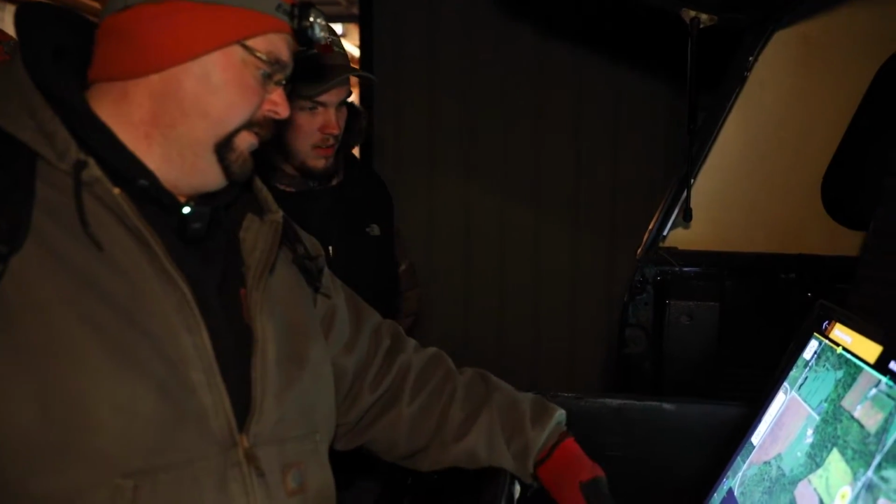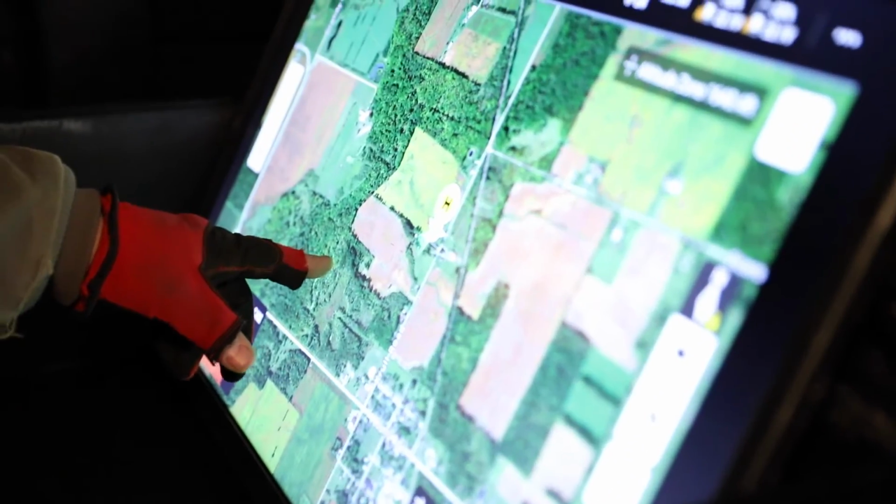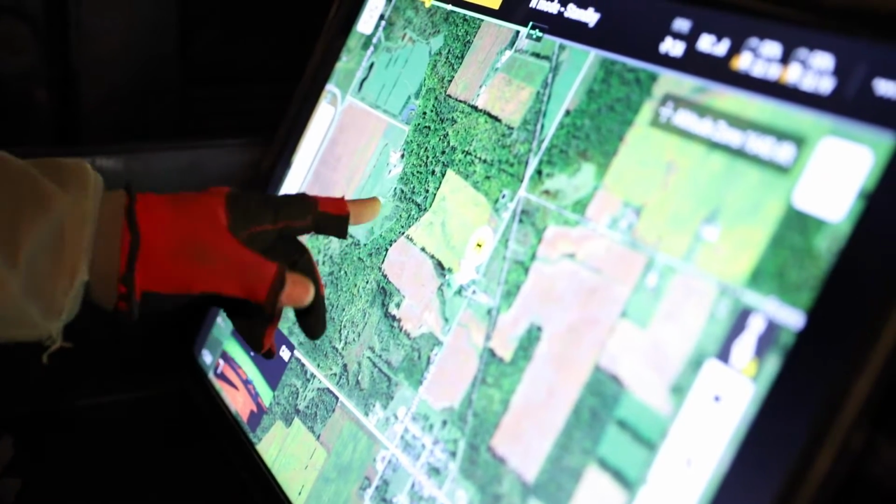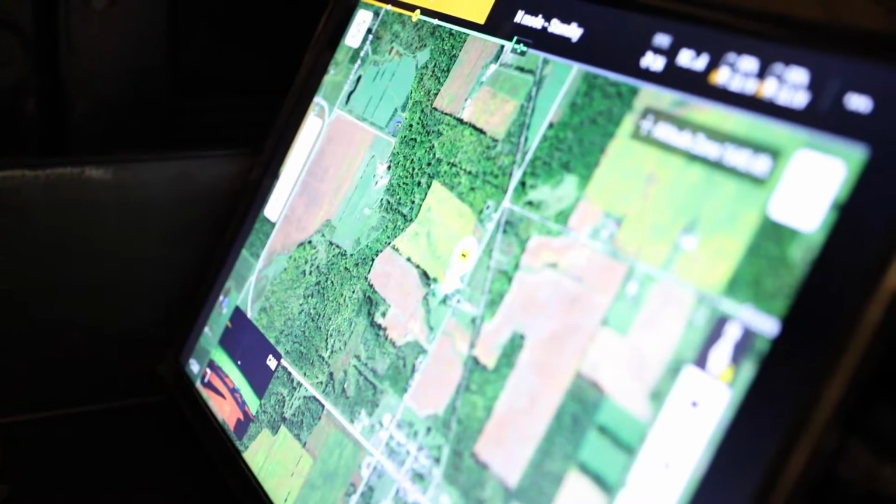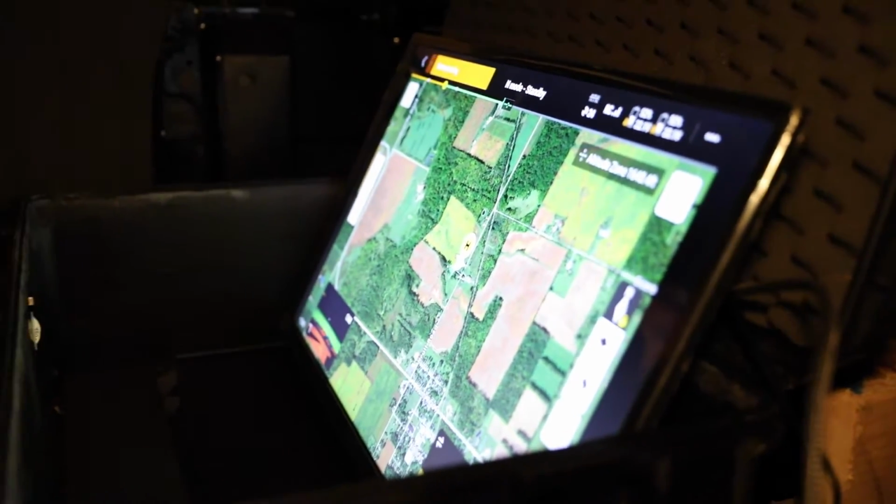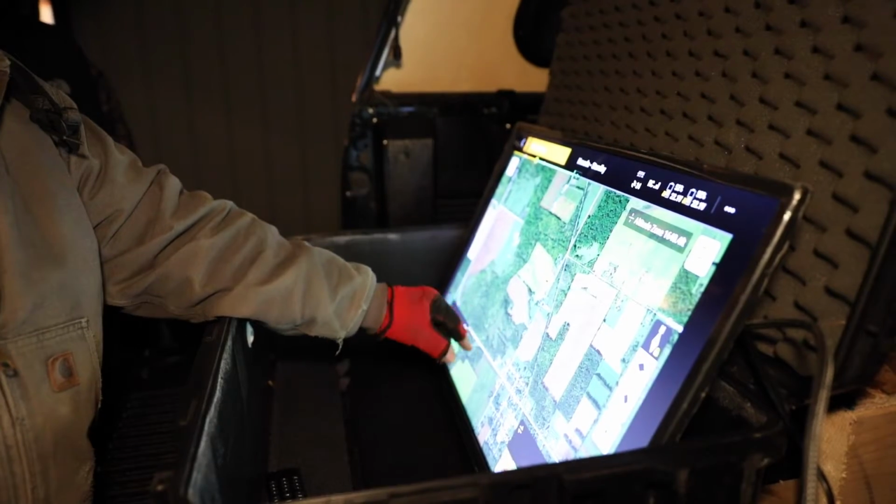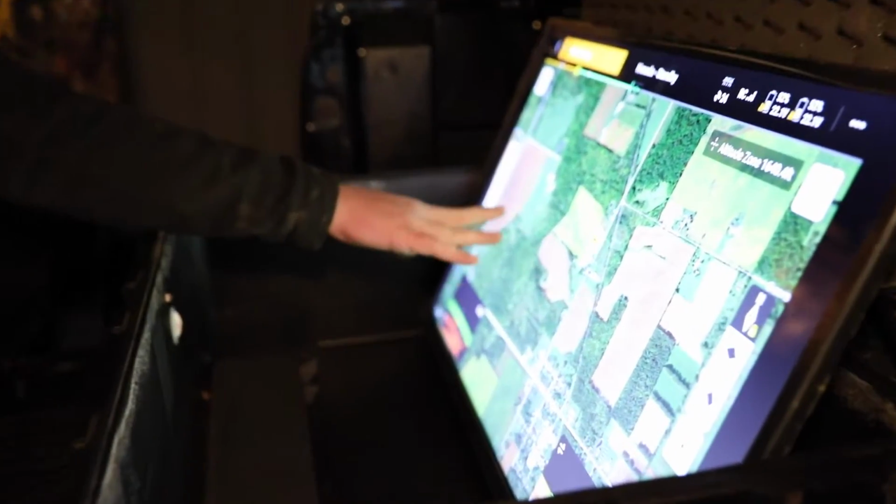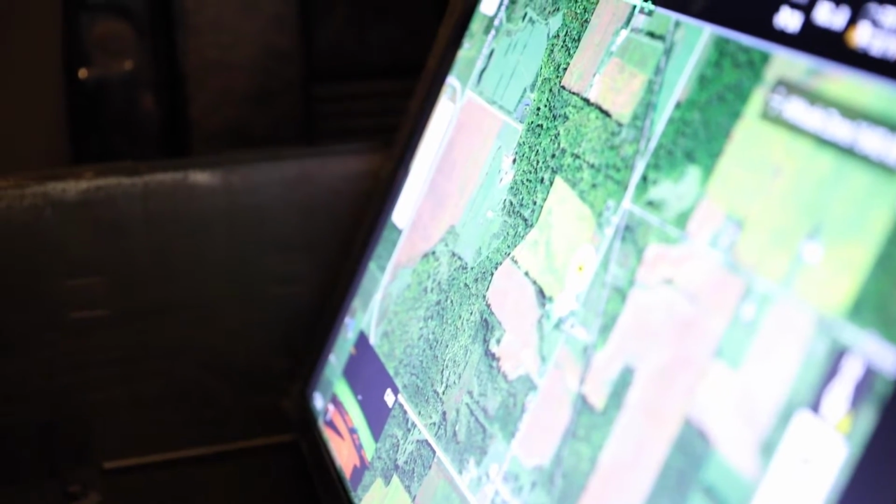Heading that way? Yeah. All right, so from here, typically what I would do, I'd say we go down here to about where last blood is, and then we'll take a look and head in the direction that you think it went. That's where we'll start. Then we'll start grid searching from there and think where the deer might have gone. There's more of a chance it's going to be down farther, in that lower spot. If he's bedding down, he's going to be bedding down in that area. It's pretty thick in there after all the fallen trees.